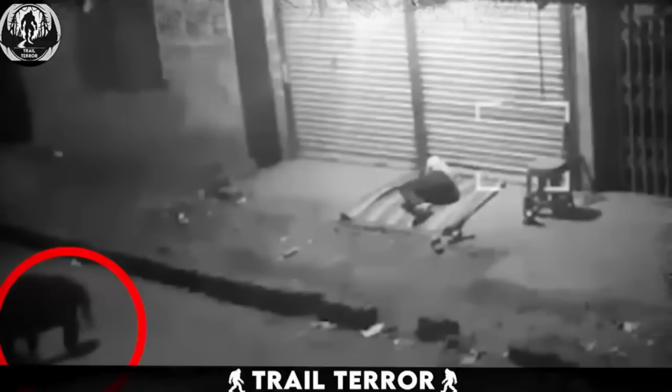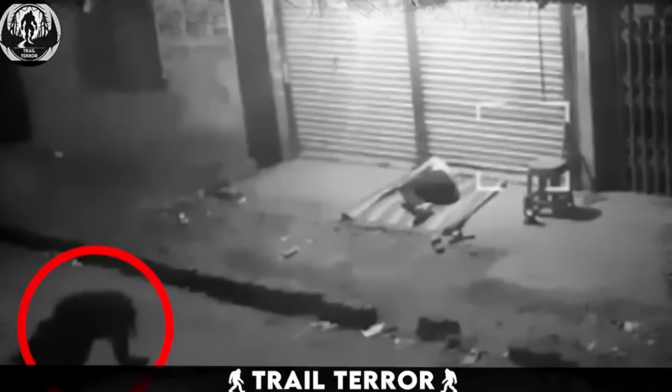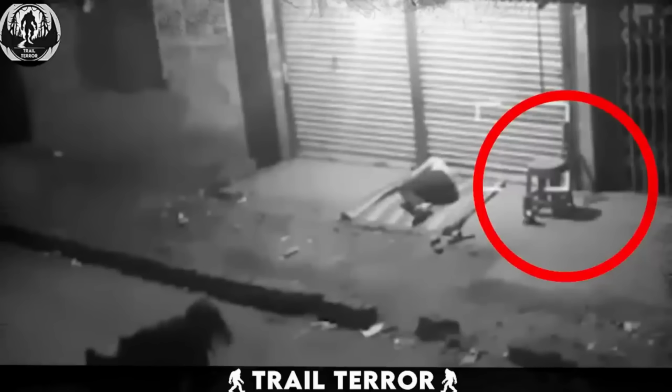This video takes us to India, where it captures an eerie scene unfolding at 2 a.m. on the streets. A homeless man is peacefully sleeping under a makeshift shelter when a strange and creepy creature, resembling a humanoid moving on all fours, crawls near him. As the creature continues its unsettling crawl, it stops upon noticing a lantern on a stool nearby.